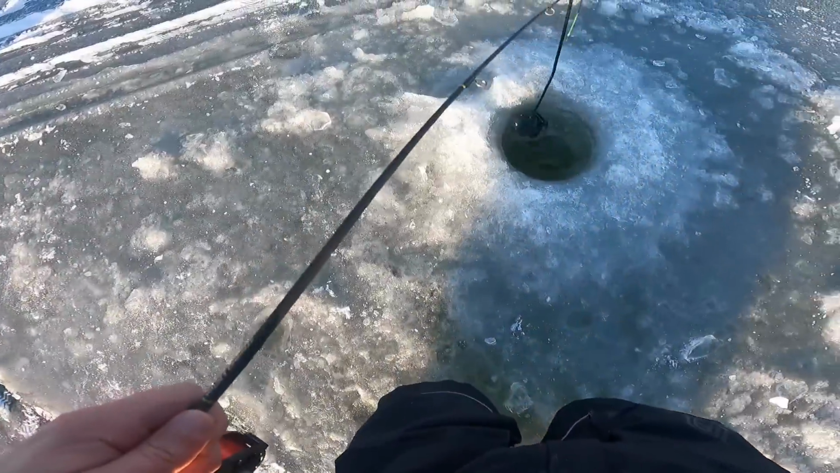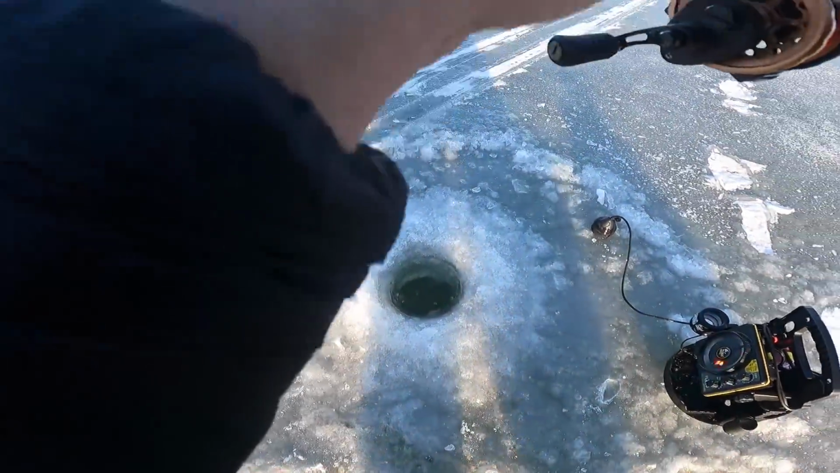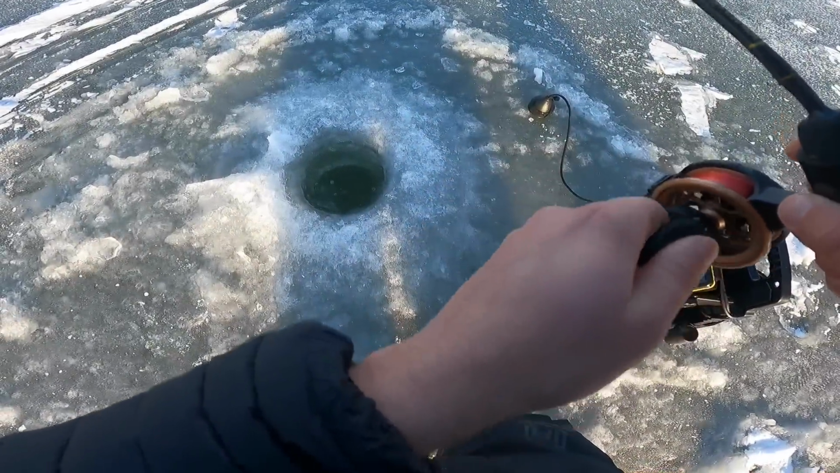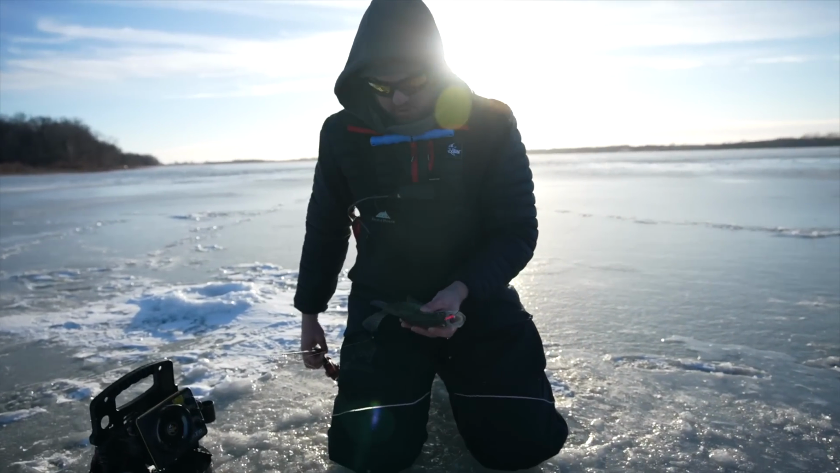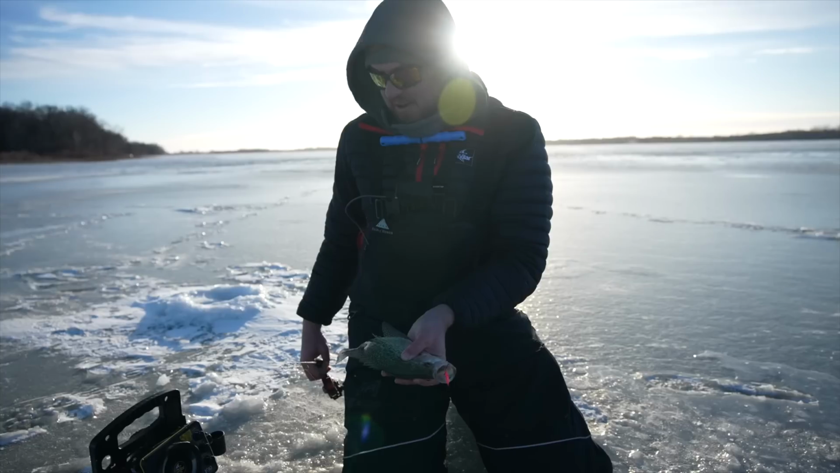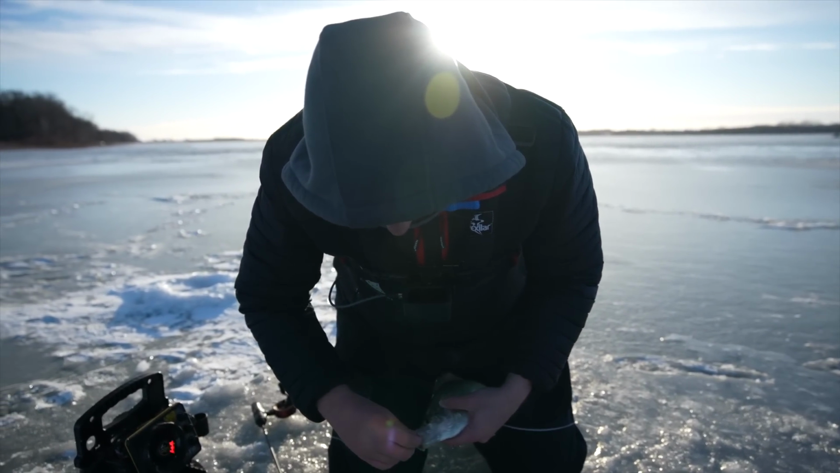Whatever it is, not lethal. It is a crappie, I think. Ooh. It's a crappie. Yep. The first one. Boom. It's starting to come through, Griff. Look how short this thing's tail is. What the heck? Wow. Okay, so that's the first one.